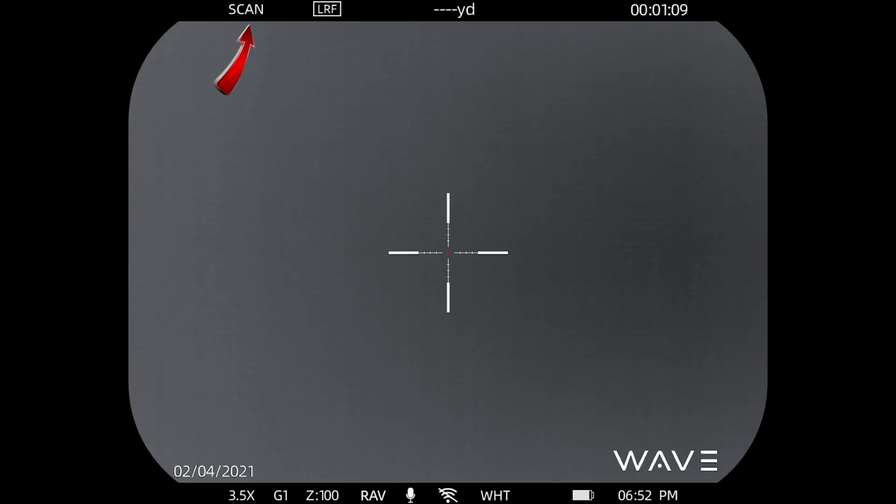Now, this recording is being made from the laser version of the ATRIS 650. There is a non-laser version, and so the word scan or that symbol next to it, LRF, would not appear, as well as the yardage would not appear on the standard model. But those are indications for you to take a look at, and I'll show you how that works in just a minute. And of course, you've got a time indicator at the top right.